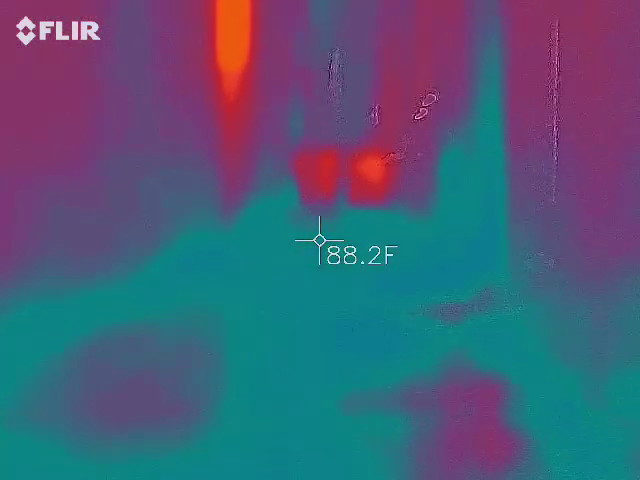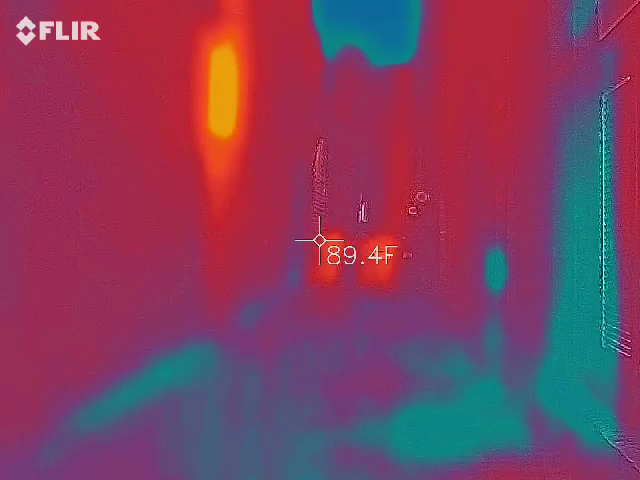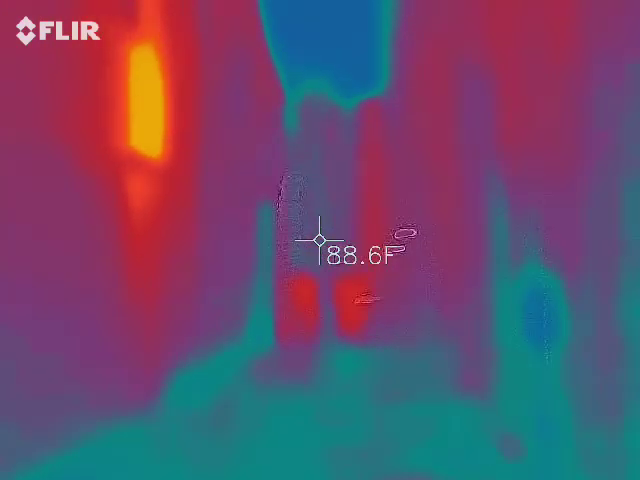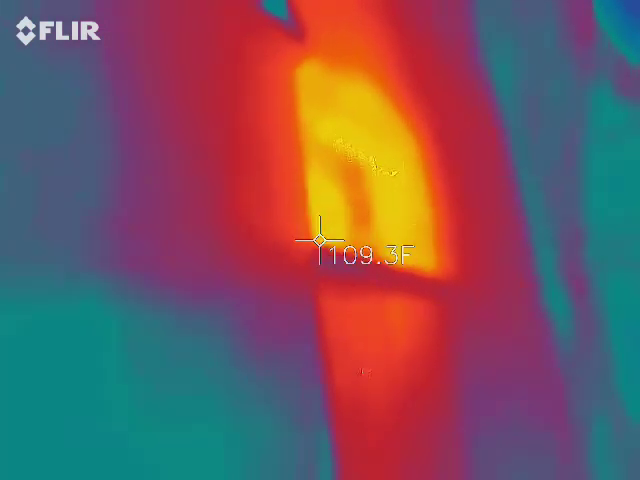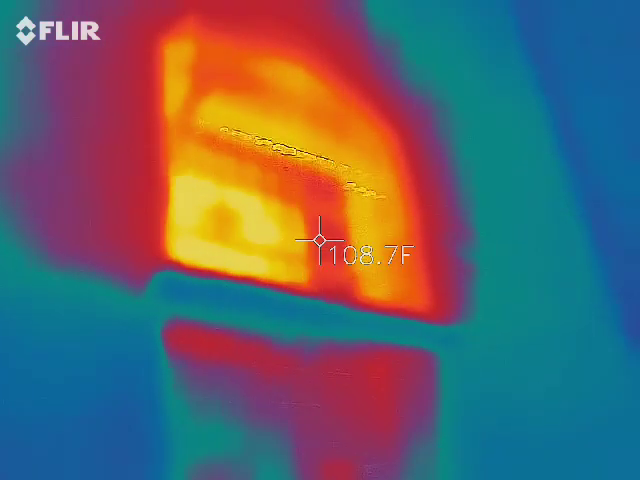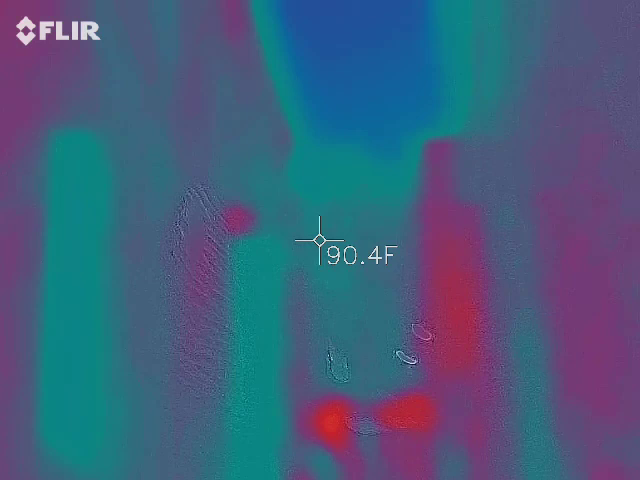There's a lot of cool air coming out the lower end here, huh? Bunch of heat coming out the top of that. Oh, that's the air conditioner. Steaming hot.